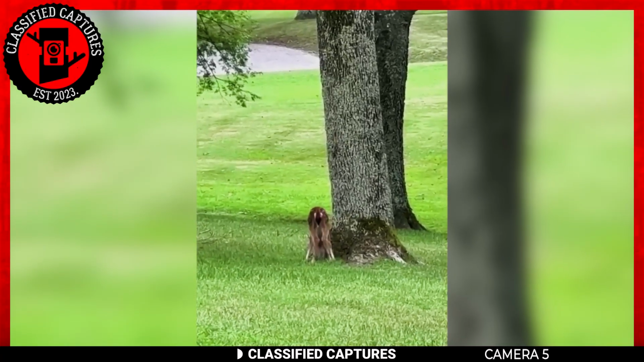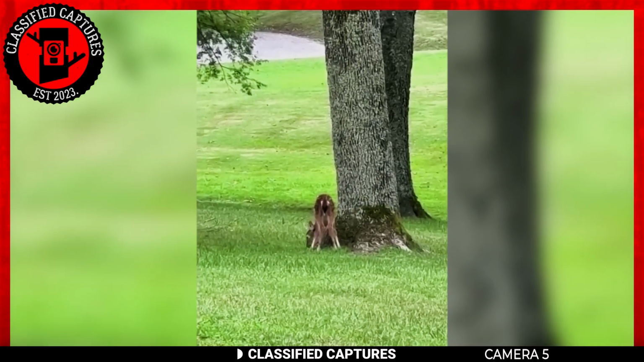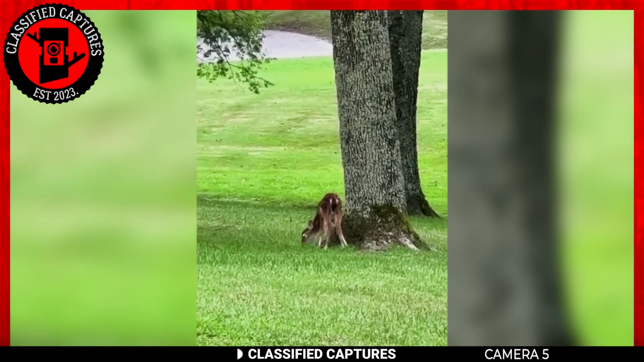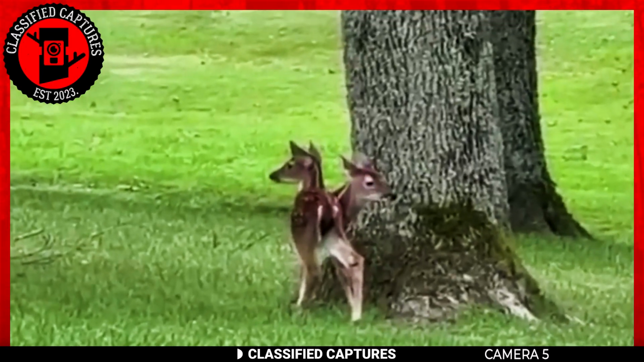There are actually 2 deer in the picture, but the positioning of the 2 animals and the perspective of the Trailcam capturing the image makes it look like one creature. But imagine a 2-headed deer. The sight and thought of it is crazy, right?